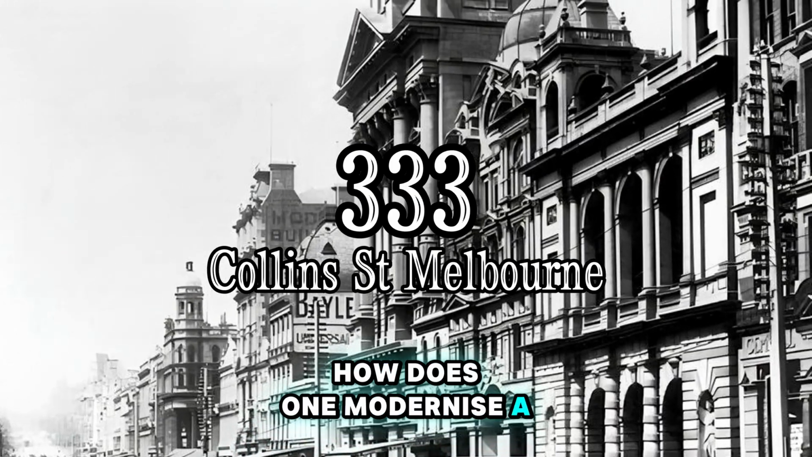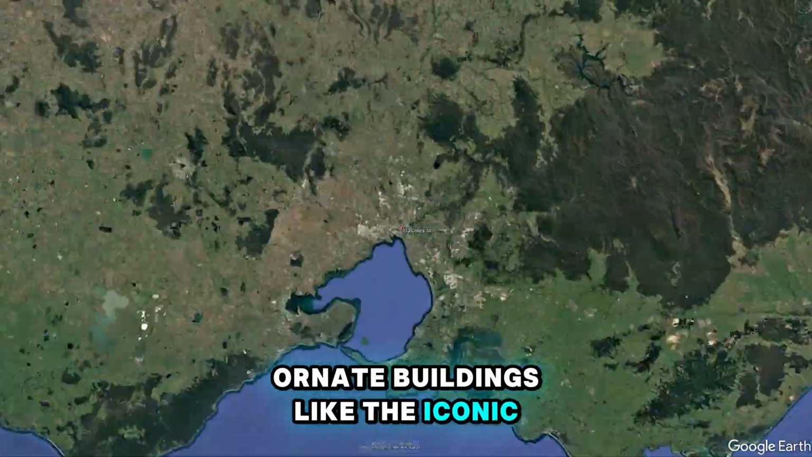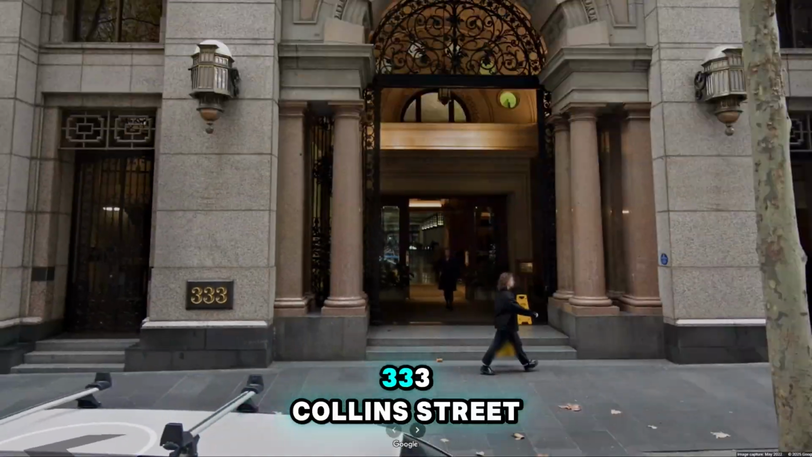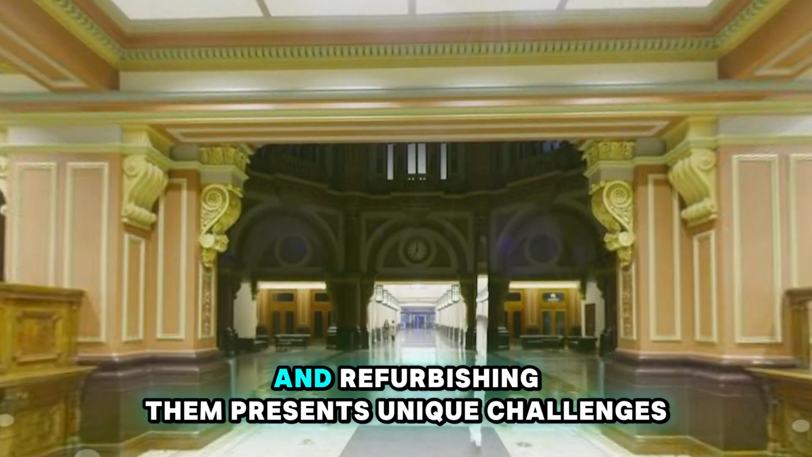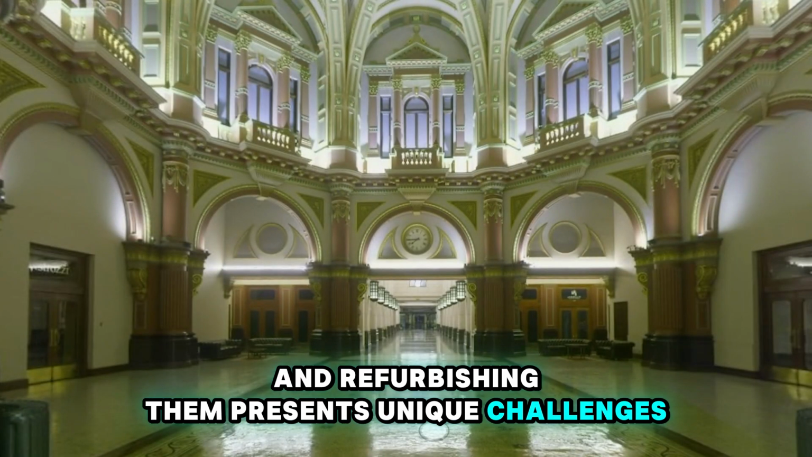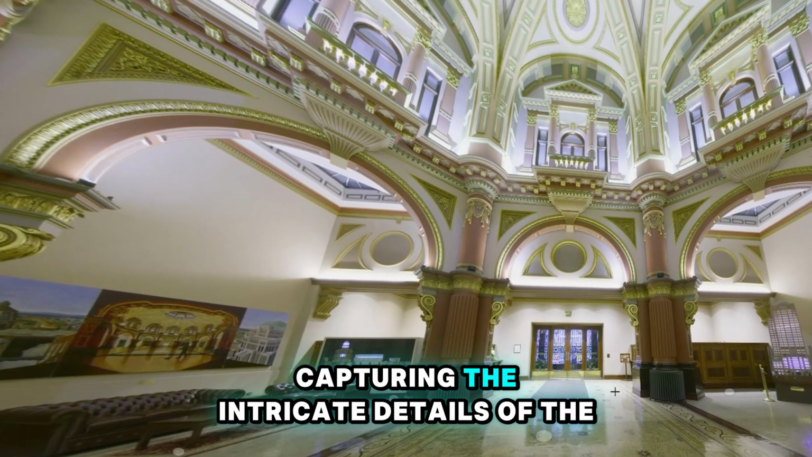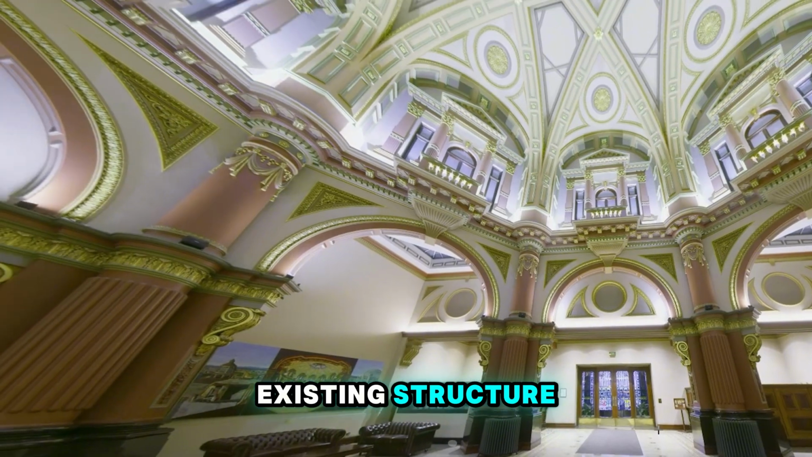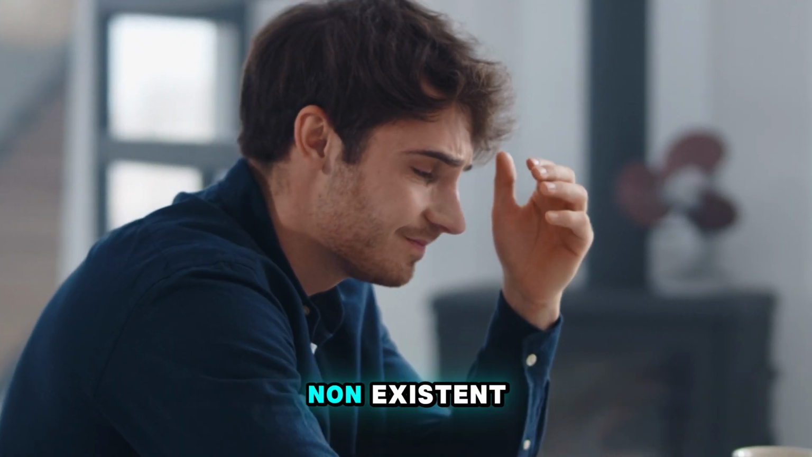How does one modernise a heritage building without losing its soul? Ornate buildings like the iconic premium office tower of 333 Collins Street in the heart of Melbourne CBD are architectural treasures, and refurbishing them presents unique challenges. For the property manager JLL and architect Alex from Fora, capturing the intricate details of the existing structure was crucial to preserving its heritage, and that created a problem, because accurate existing condition measurements were simply non-existent.